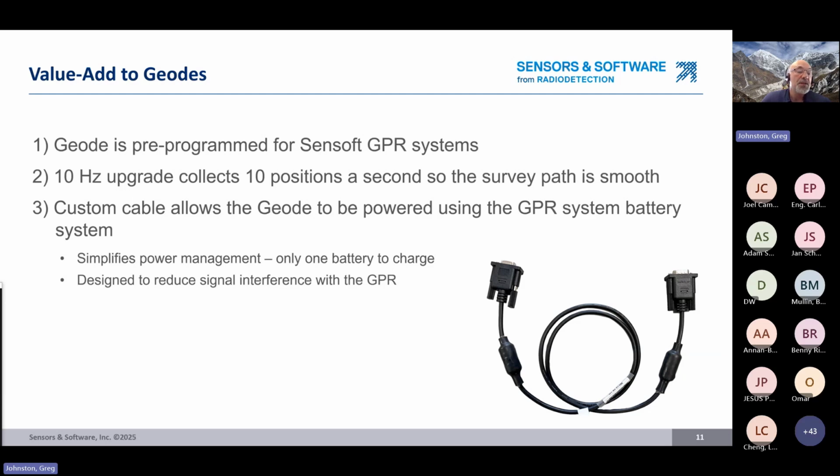The second thing is, because GPR is typically a moving platform, you are collecting data on carts or towing it or dragging it. We need more frequent updates of the position. So the native version of the Geode provides 1 Hertz, or 1 position per second. But in 1 second, you could probably easily push a meter, meter and a half, 5, 8 feet.